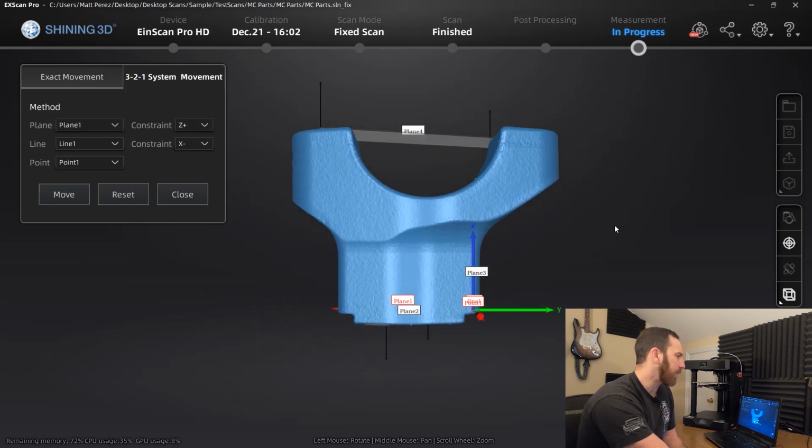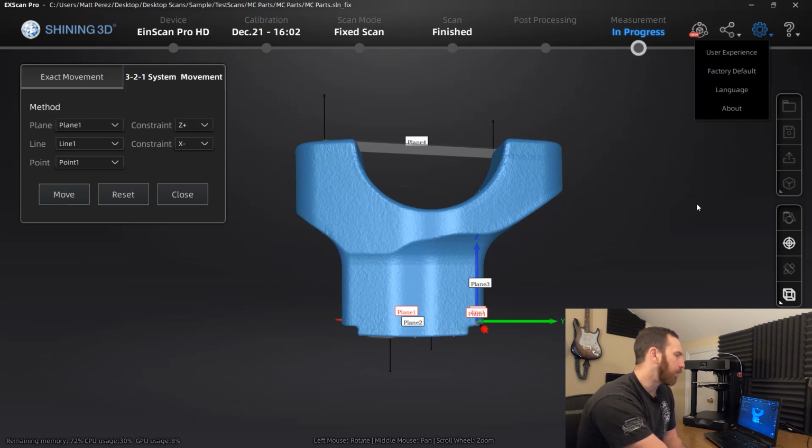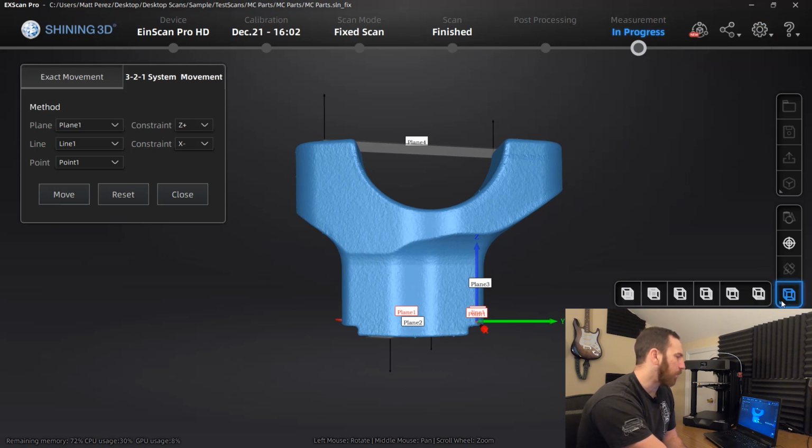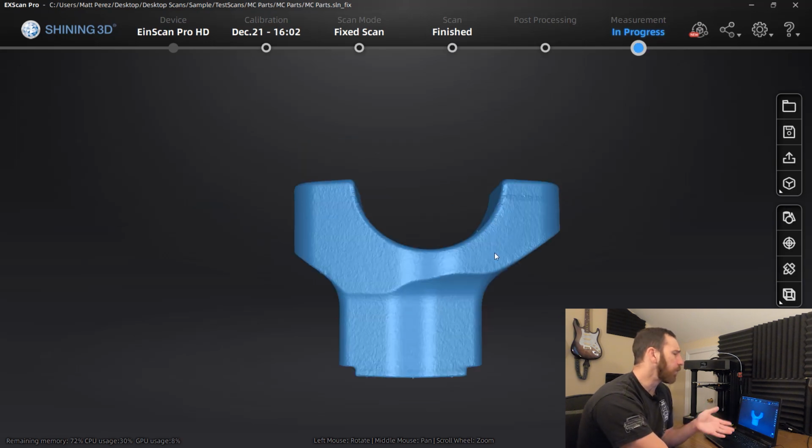You have to keep that in mind, that we are looking at it in a perspective view. There are settings in the software here, but I haven't found any that will actually allow you to toggle between perspective and ortho. If that is in there and somebody knows, please leave a comment. But basically what we're doing is we're setting up XYZ 0 and we're moving the part to that.